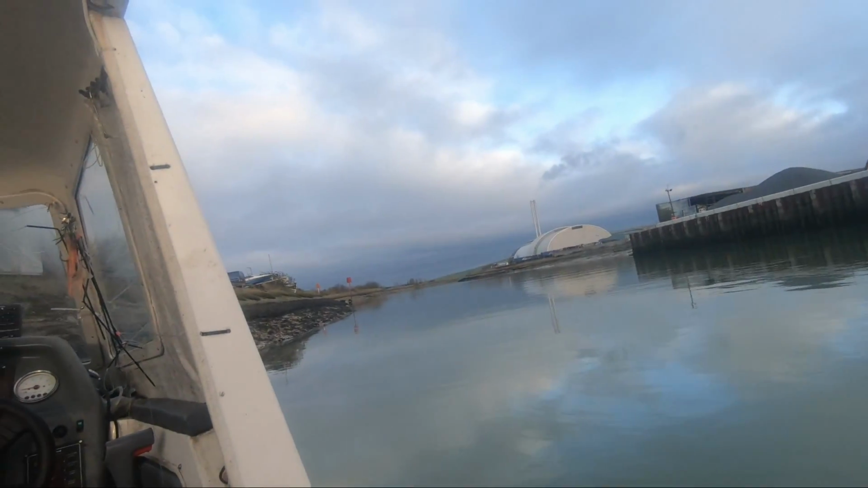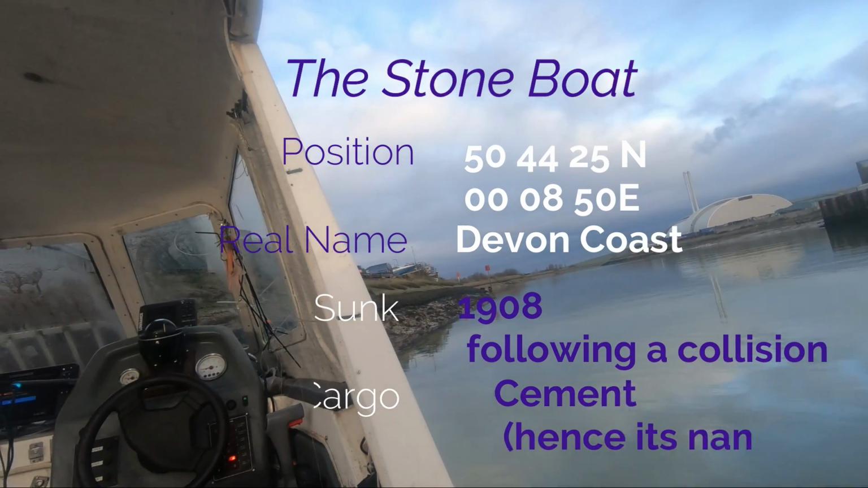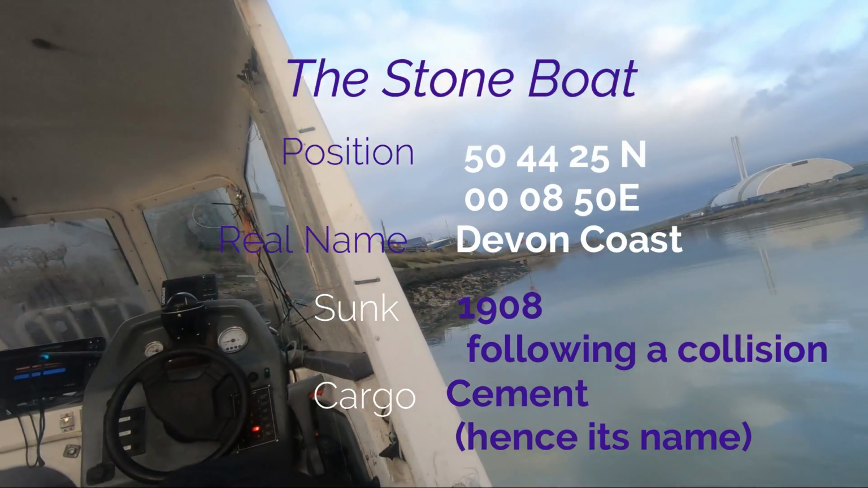The plan is we're going to centre our activities around a wreck of a ship called the Stone Boat. I'll give you some details of that in the written details on the video.